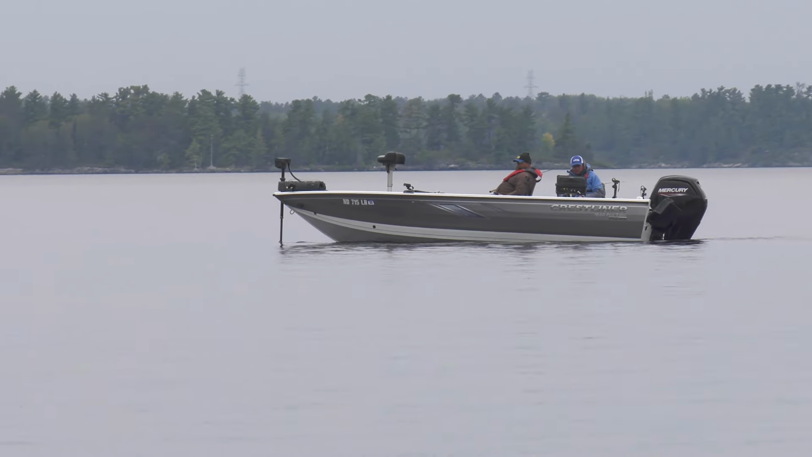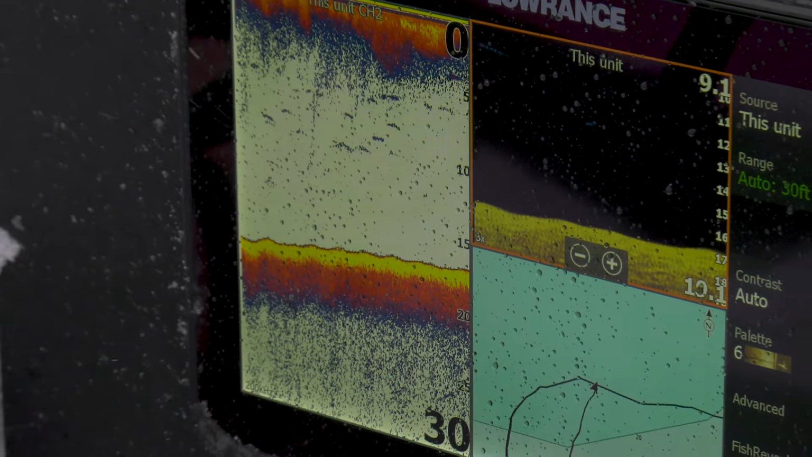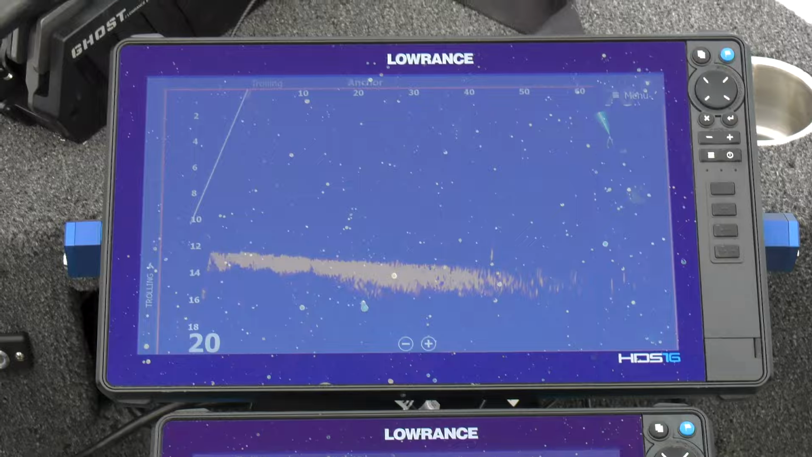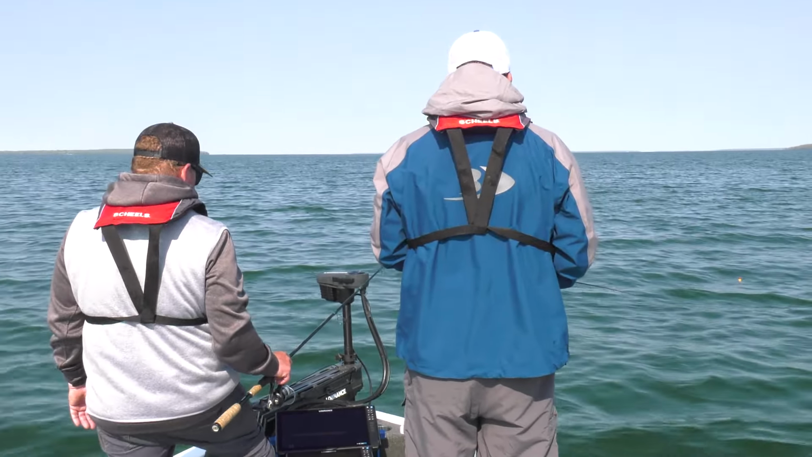The next big trend that's been going on for probably about 3 or 4 years is combining all these units, especially with forward-facing sonar. Forward-facing sonar draws a lot of power, and if you're running multiple units in your boat using 16-inch screens or bigger, these units require a lot of power. If you turn on your unit and it dims, or you turn on a different unit and it dims, that's a power issue. You have to have a good power supply.